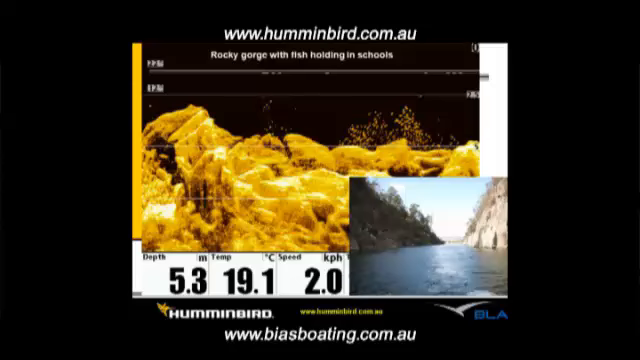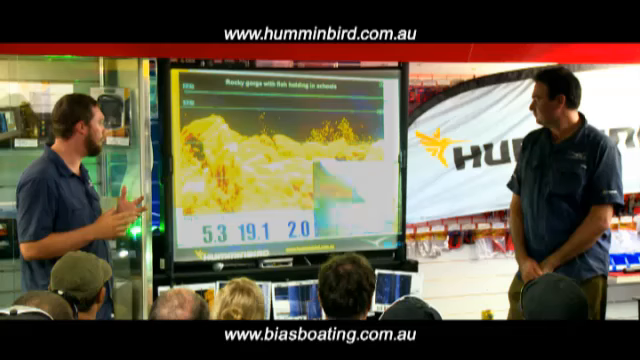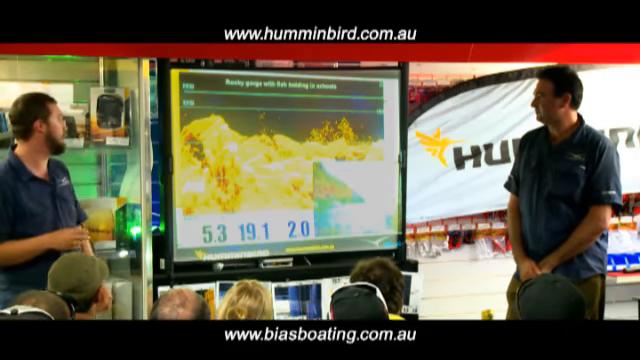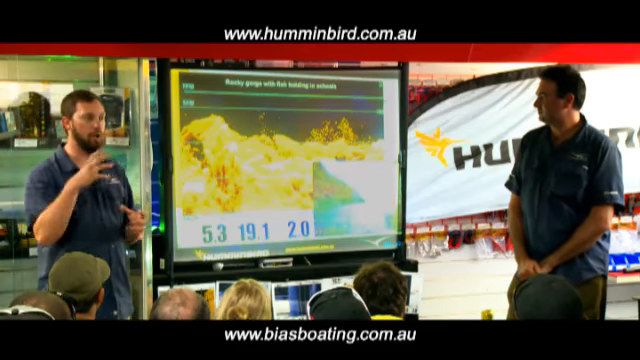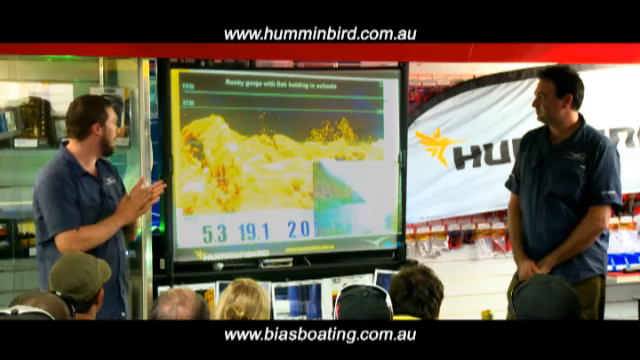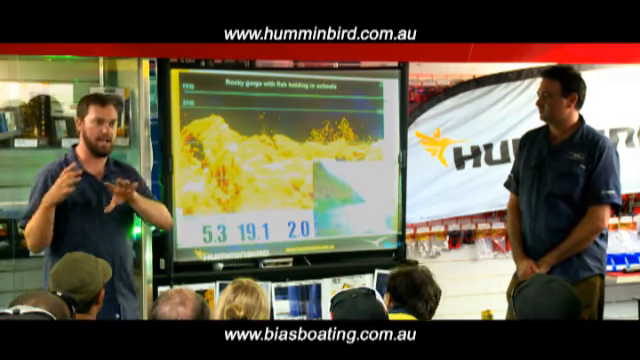So what we've got here is a great indication of how we can see some great rocky structure on our down imaging. Traditionally on our 2D image, if we went over this, we'd see a lot of solid return in that circumference, but we wouldn't be able to break down the individual rocks and sections of it.